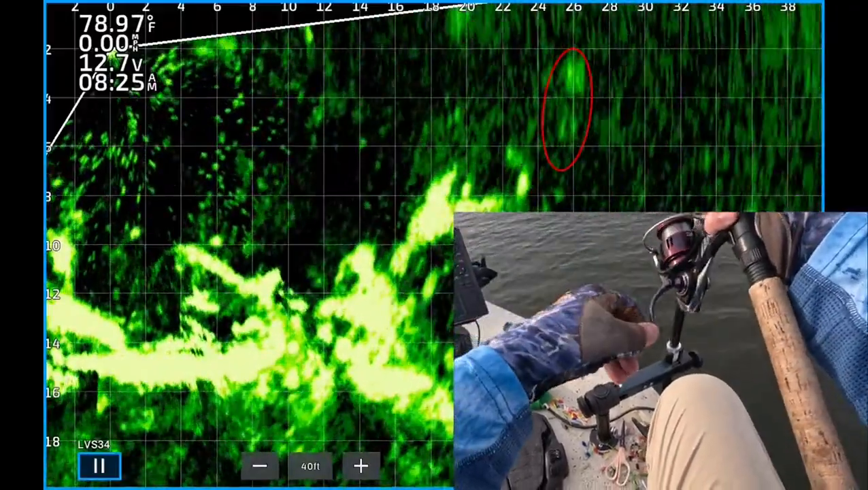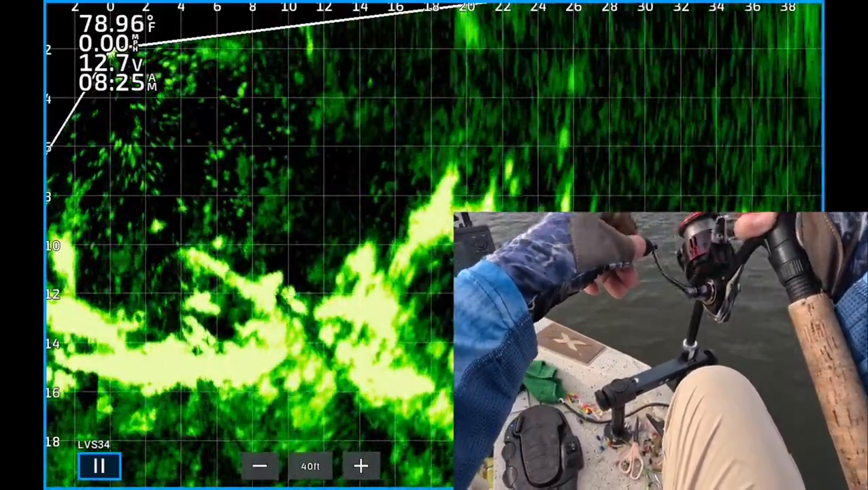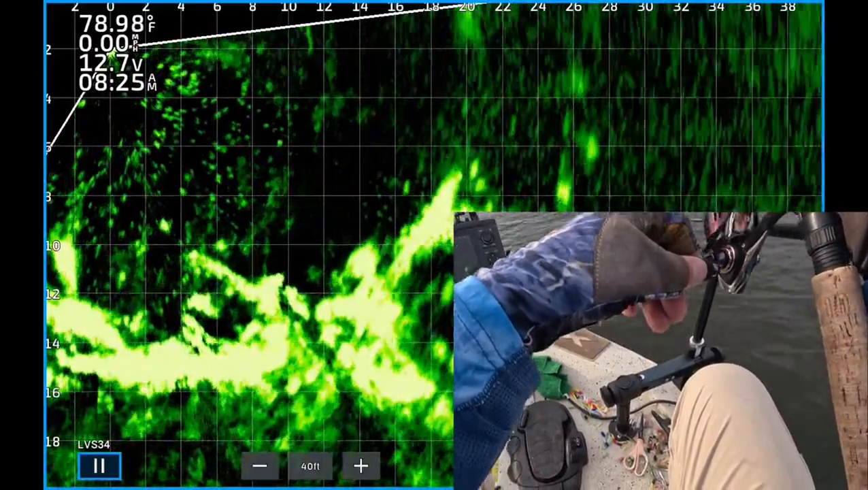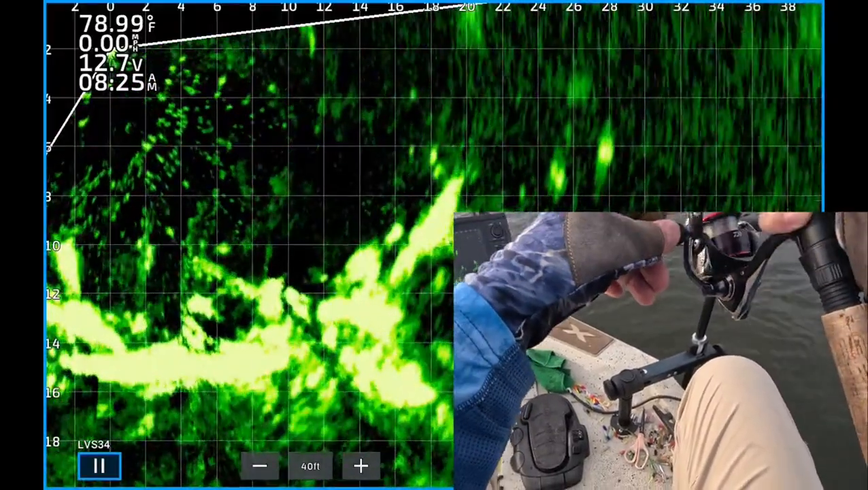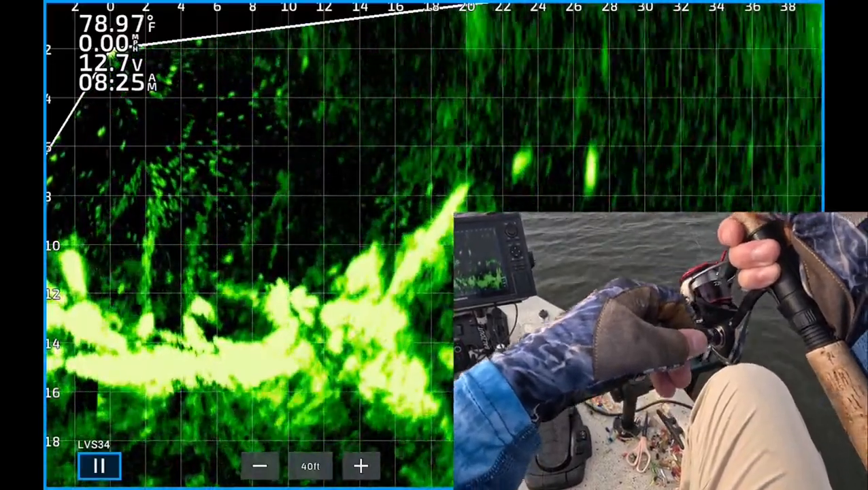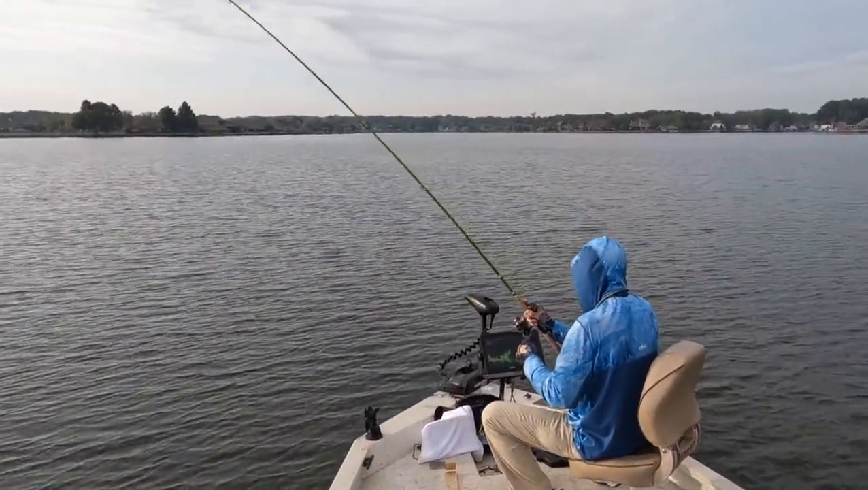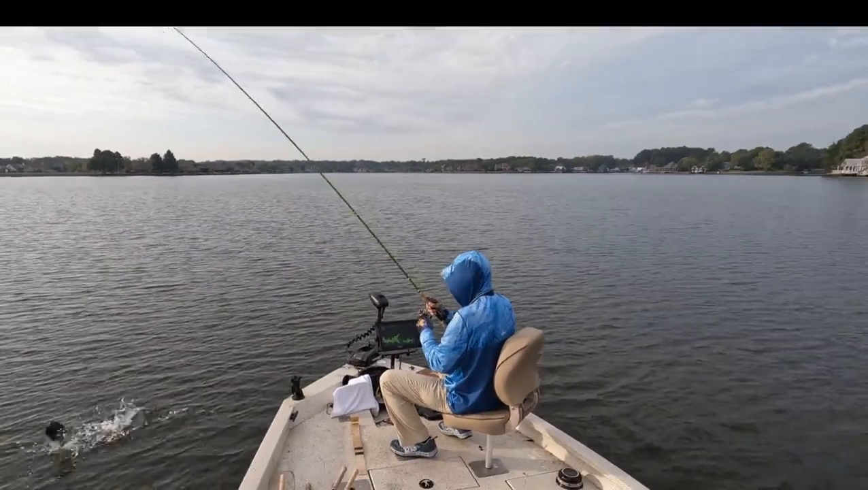There you see the jig dropping 25 feet from the boat. Right on top of the brush pile, moving towards the left of your screen. Now the jig's dropping back down. Looks like there's some fish right there, just to the left of the screen. Boom, one of them hit it. There's one, 825. On his way to the boat. I think that's a catfish.